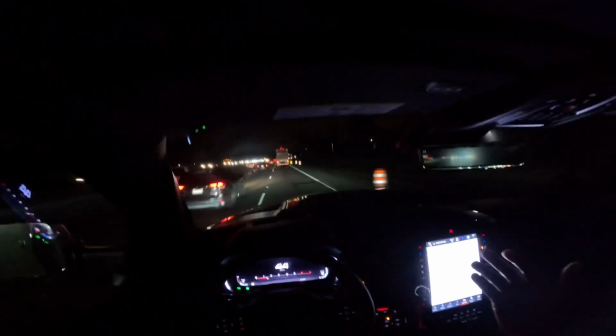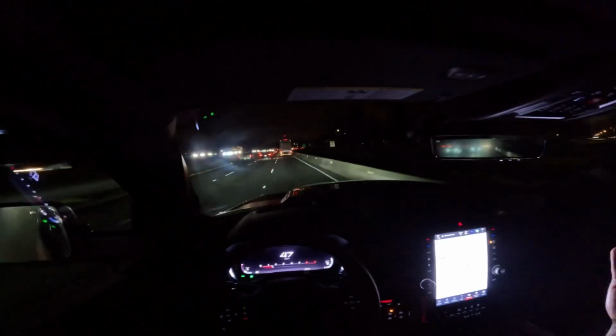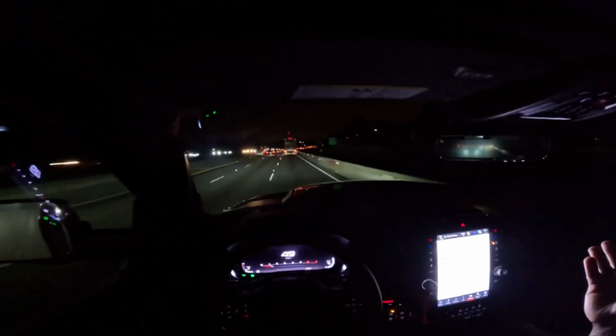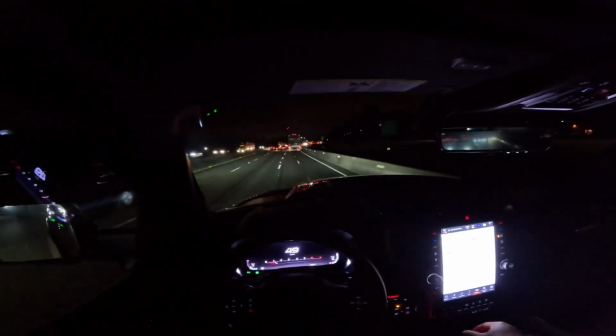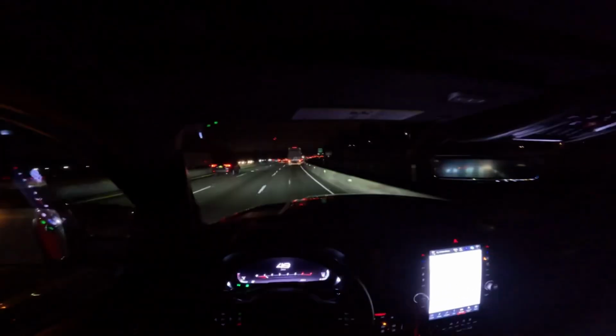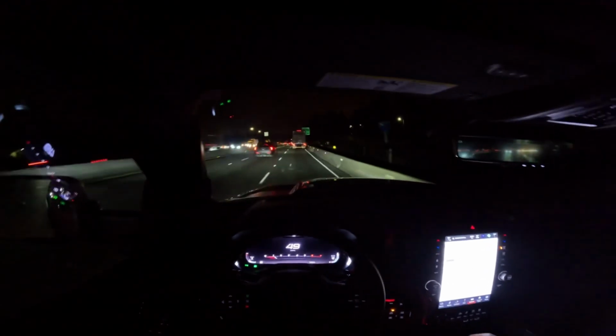Hey guys, I wanted to push the T-Rex a little bit, but once again I found myself in this traffic, and this is what I got to deal with every day, living in Washington, using I-5. In my opinion, this is one of the worst highways out there, because I came from Georgia, and Georgia was not even near this.